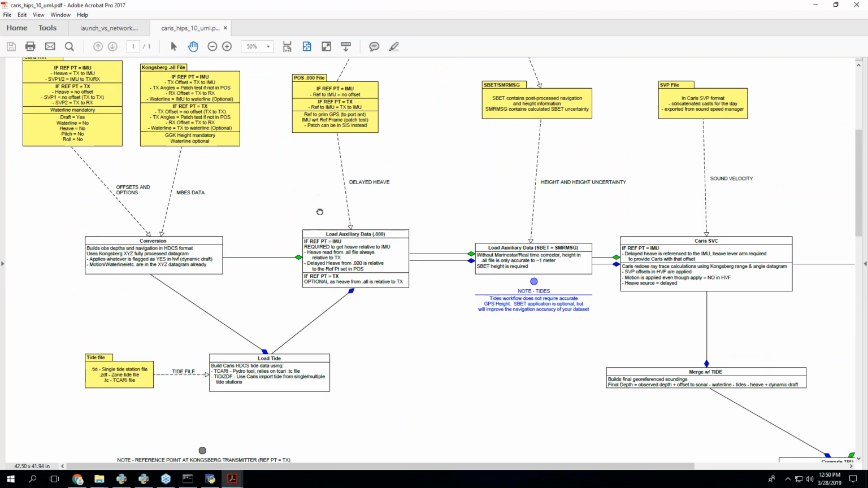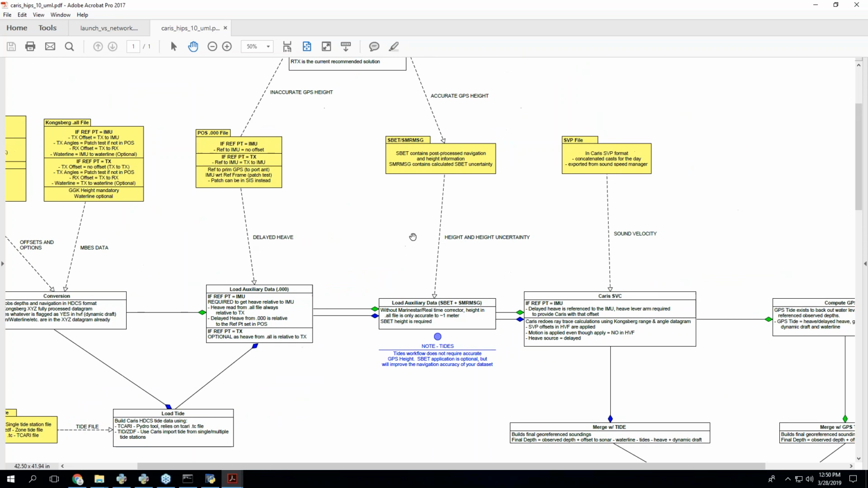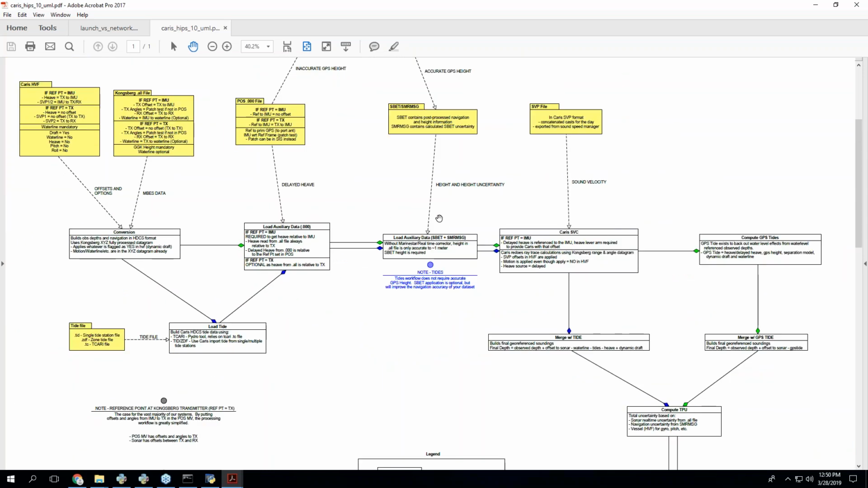What is the difference between if you're the TJ and you have a reference point at the IMU, or if you're basically everybody else and your reference point is at the Kongsberg transmitter? Well, it's all basically diagrammed here. Not enough room to really explain why, but I think if you take a look, you might find that you can infer why things are the way they are in this diagram.